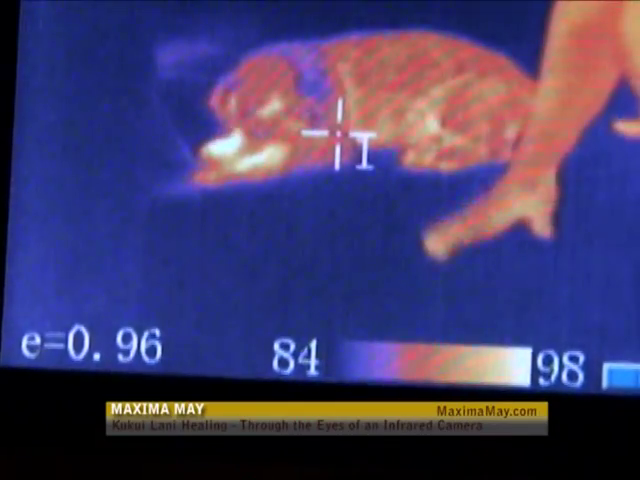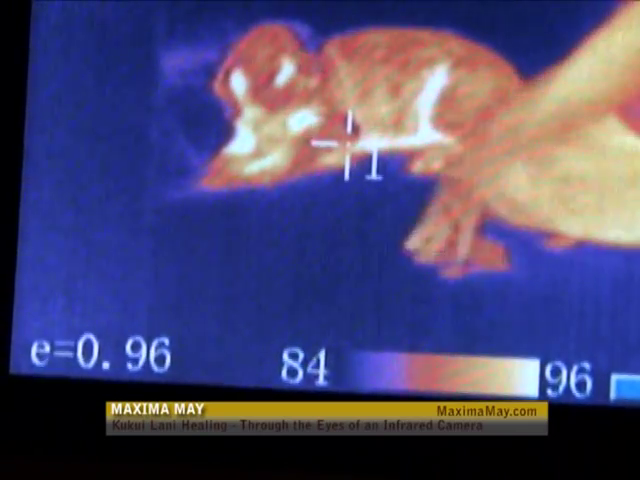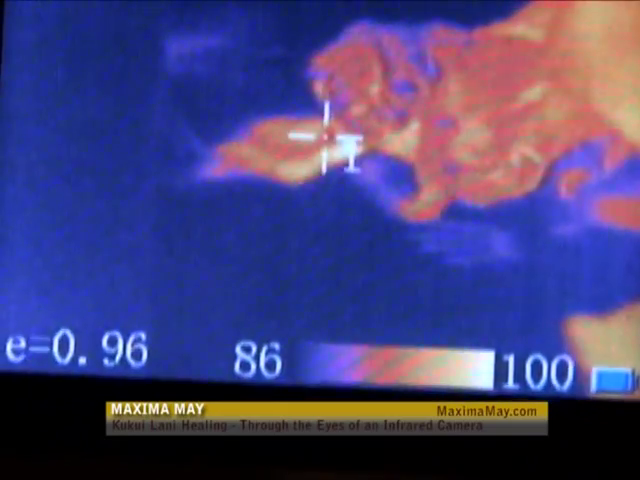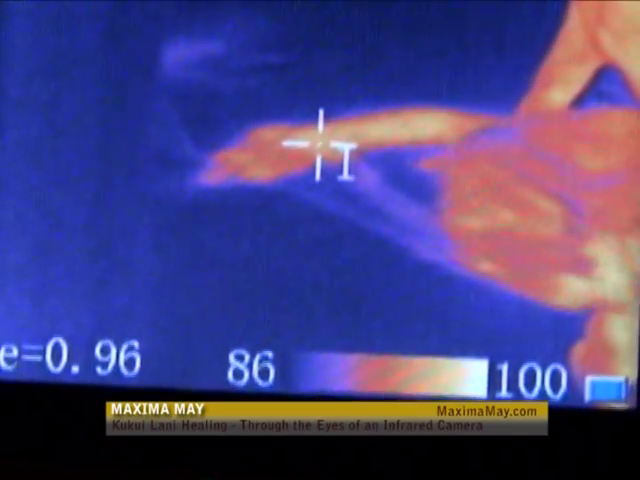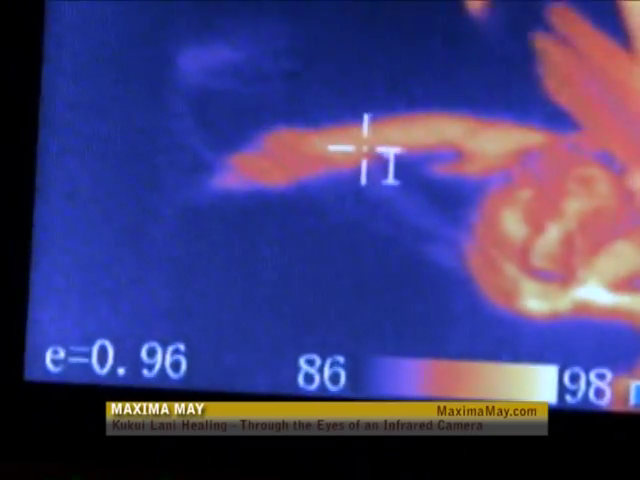In this example, our hands are warm, and you can see the hands leaving energy, and as the dog is moved, that is leaving its energy, and that's going to be there for a little bit because that energy is a warm energy.